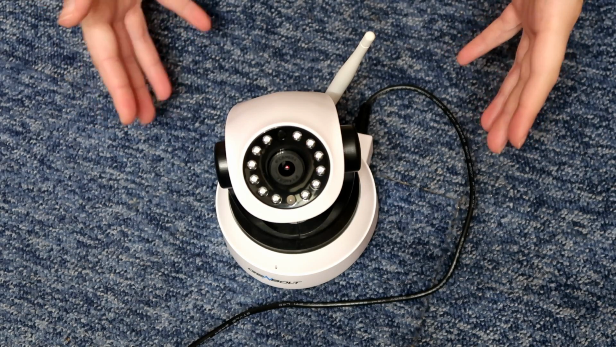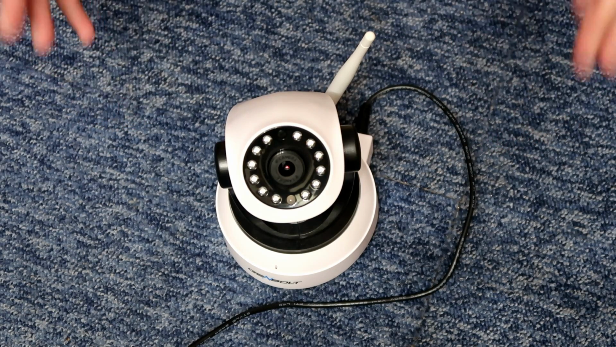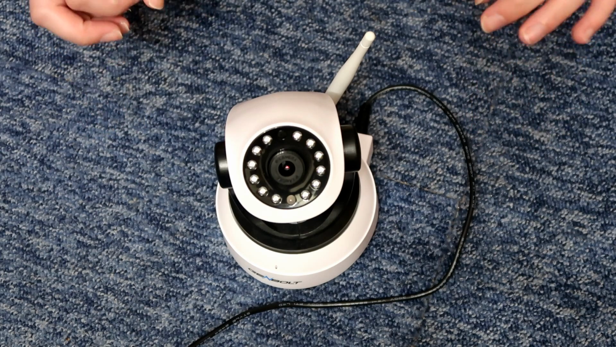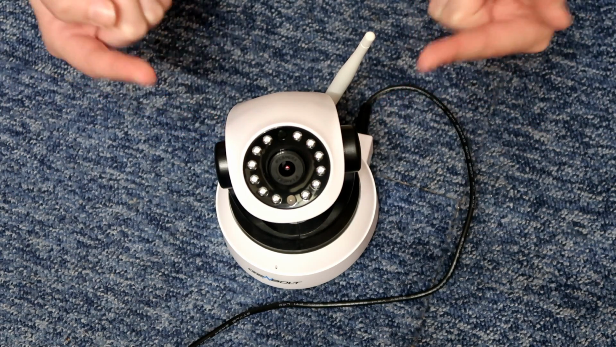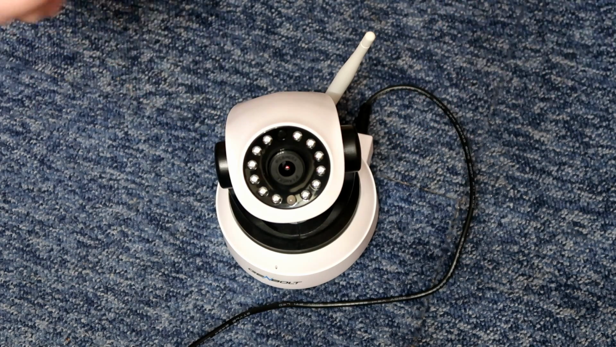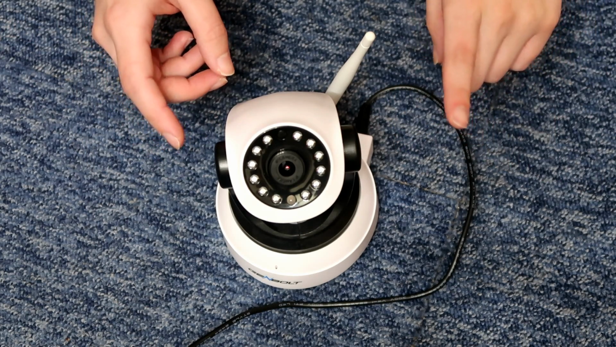Hey guys, and welcome to today's video, where today I'll be feeding my geckos in the dark. And that's why we have this camera here. This is my night vision camera, and we will capture it all. And there's a very good reason why I'm going to be feeding them in the dark, and we'll get to that in a moment.